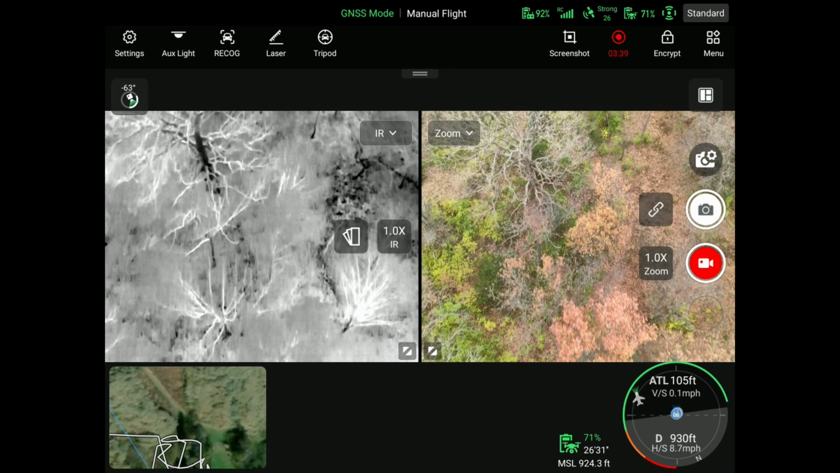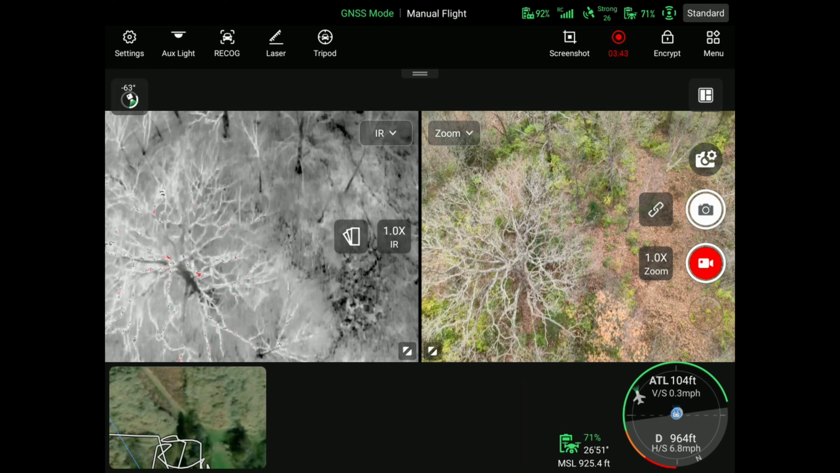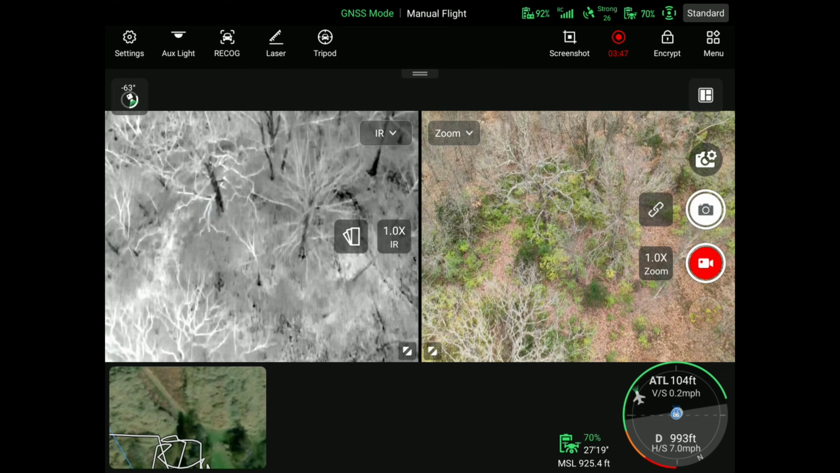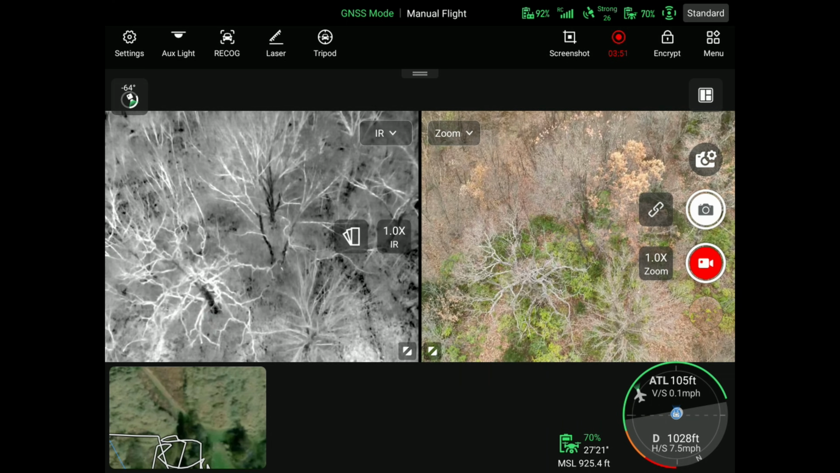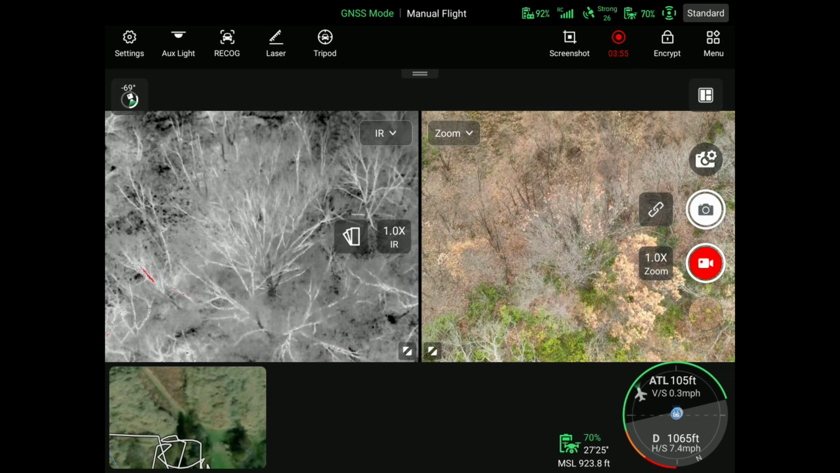All right, so let's go back to thermal and keep looking. What's nice is on these drones, it'll show that flight path we were over. And it should even retain that when we change batteries. So we should be able to keep track of where we've been. The trouble is switching drone to drone, we don't get that. So you've got to keep in mind when we switch drones.